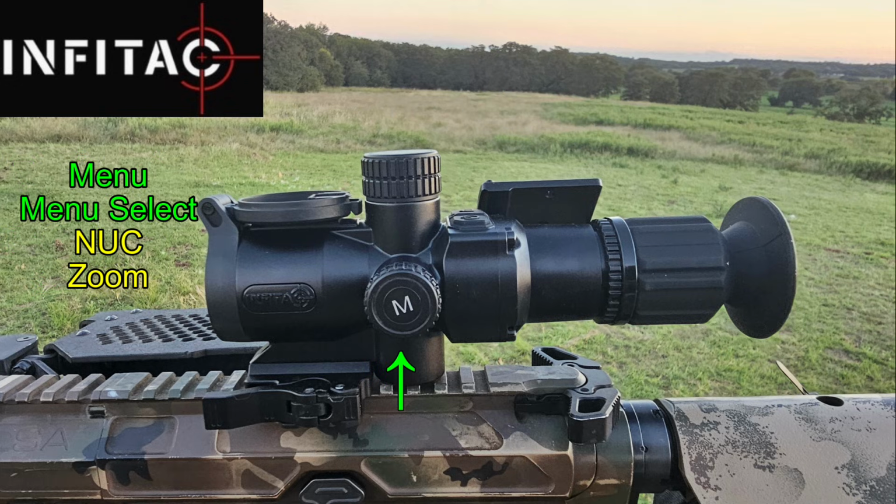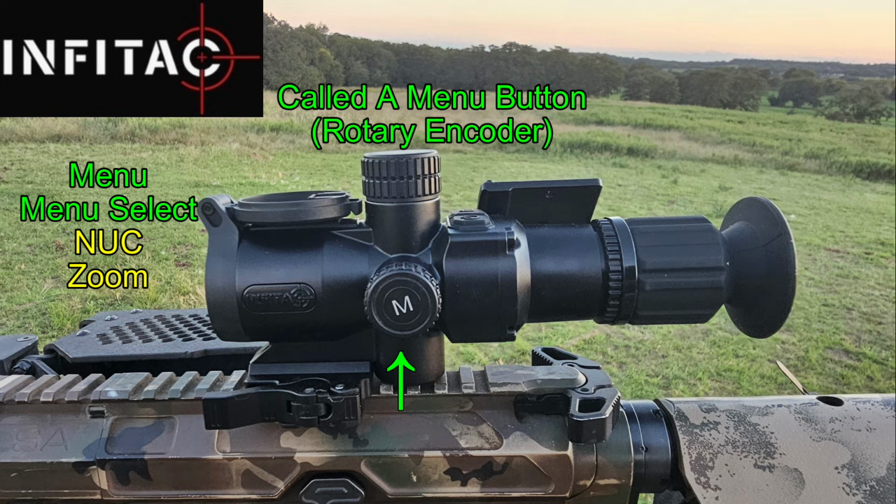Now, earlier when I said that the scope was easy to use and that the controls were easy to use, I wasn't kidding. And the reason for this is because of this thing that they call the menu button or rotary encoder. It is both a button and it spins like a wheel. And depending upon what you do with it, it does all sorts of different functions.